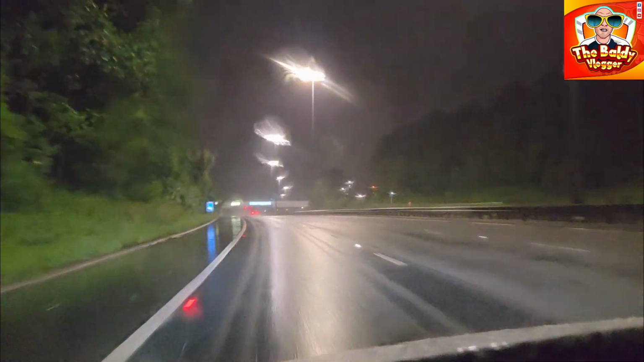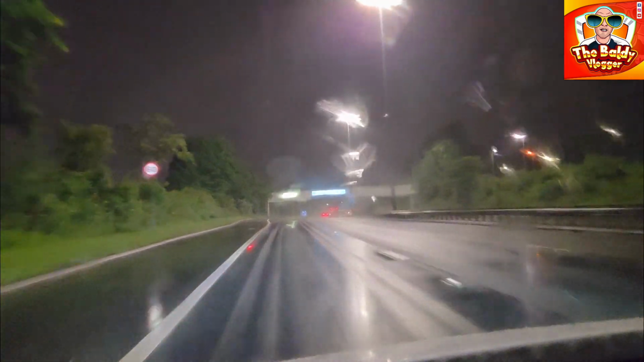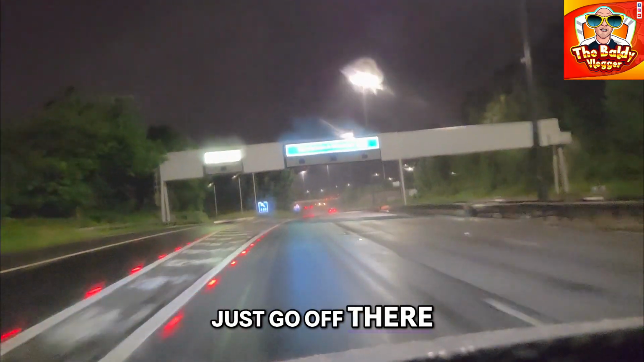Oh, anyway, this is junction 12, it's the steps. You want to go to the steps? Just go off there.